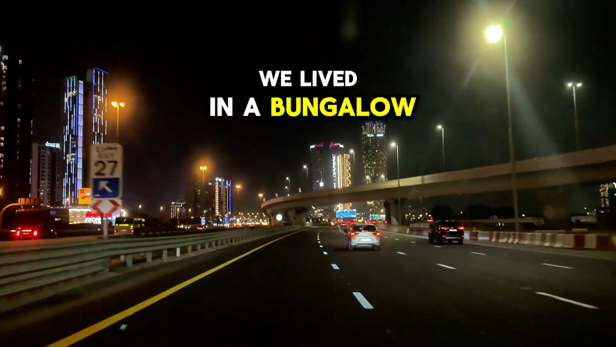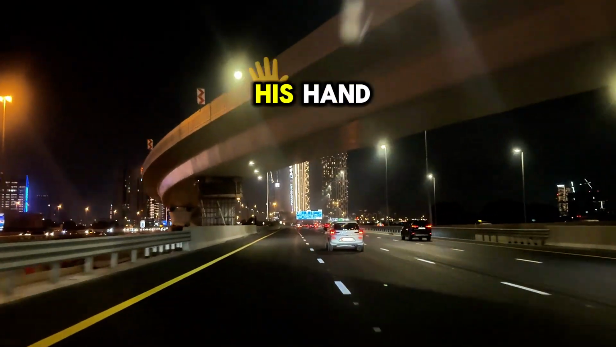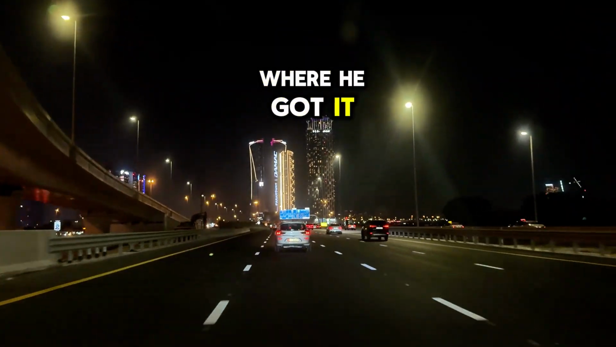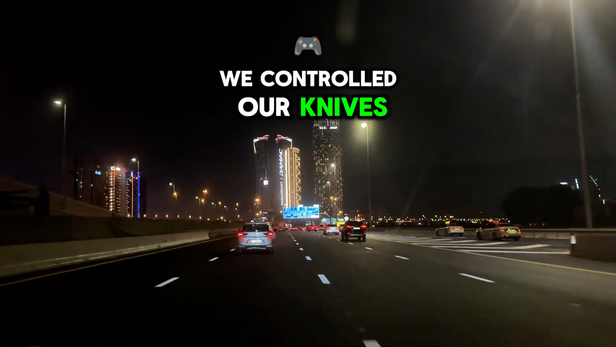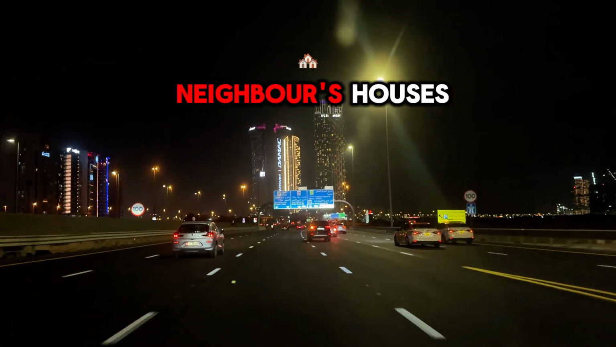We lived in a bungalow, and he had climbed in the window to get to her. He was standing over her crib with a steak knife in his hand. I have no idea where he got it, it wasn't one of ours, we controlled our knives very carefully and always kept them in locked drawers. I think he may have stolen it from one of our neighbors' houses.